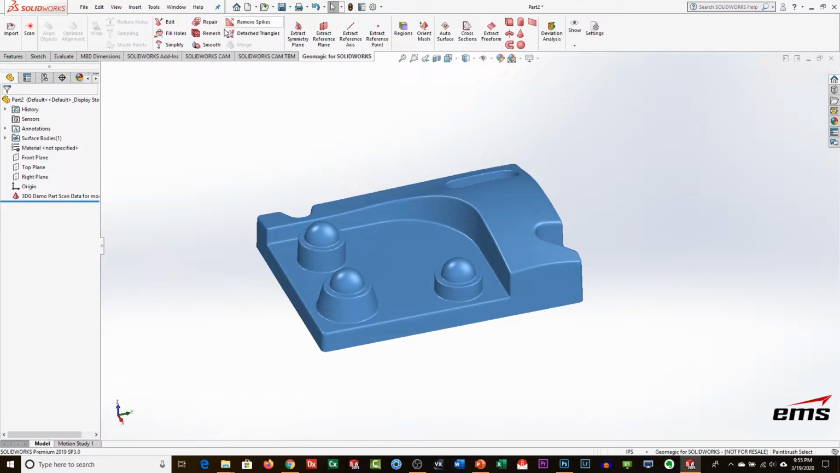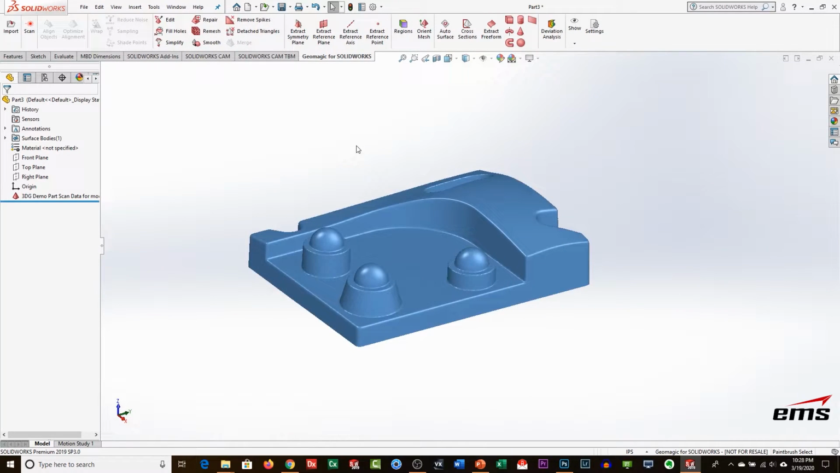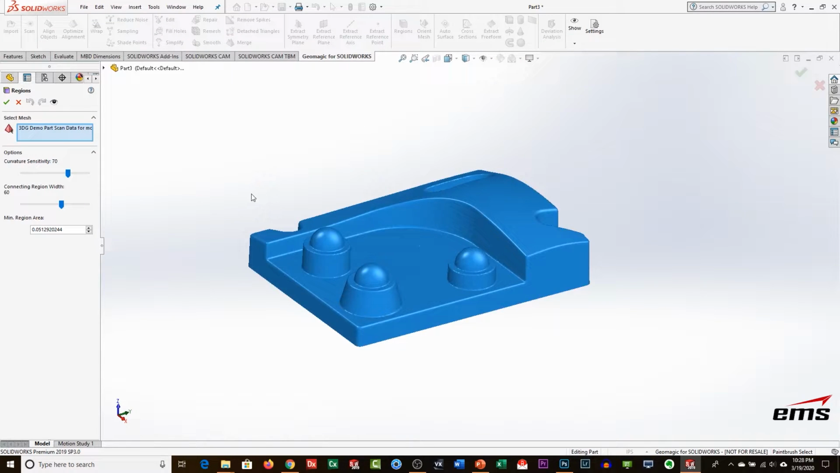But if you need to do some mesh editing, you can do it here. And then really the rest of this stuff is what we're going to be primarily using. So we're going to start with the region group command, and we select that. And we've got some adjustments here for sensitivity and connecting regions. The defaults usually work pretty good. We'll start with that. If we don't like it, we can redo it.